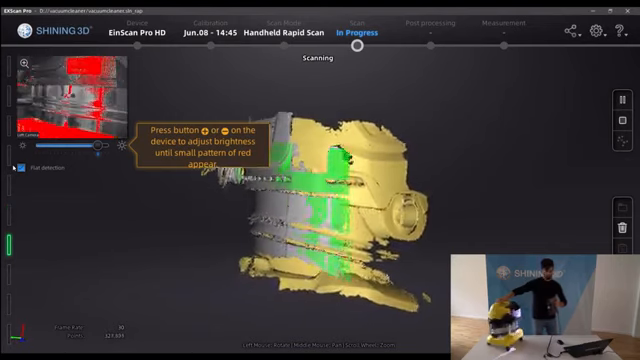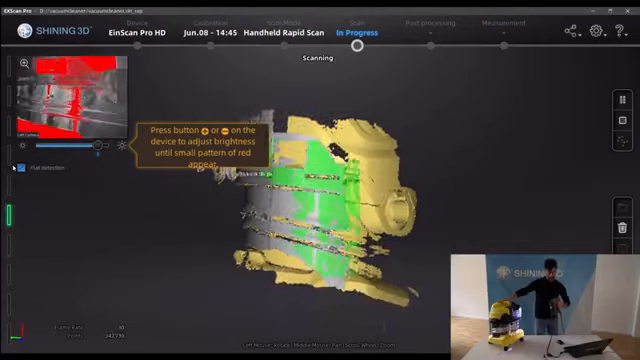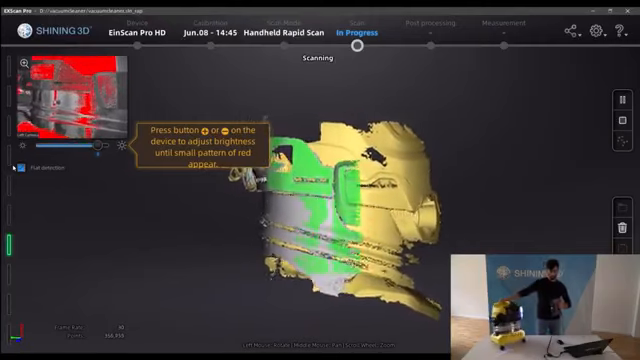Thanks to this more powerful projector, it's easier to scan different surfaces, and therefore the tracking is kept easier.